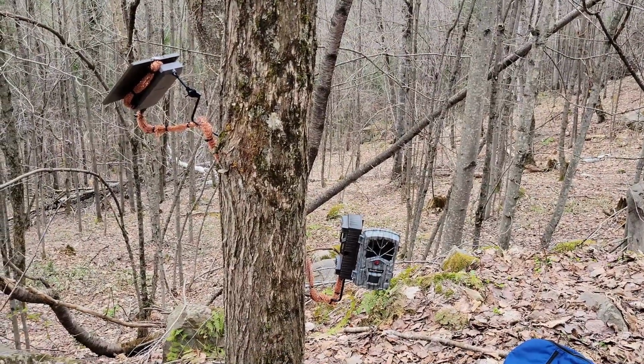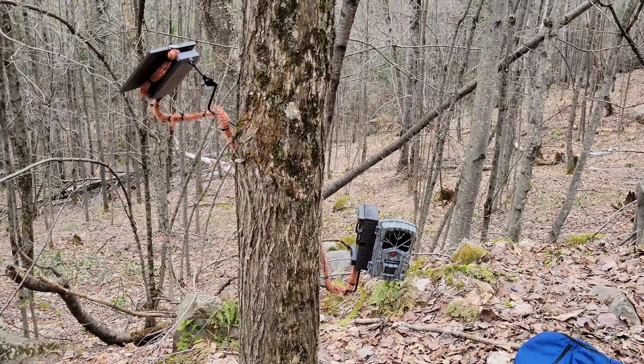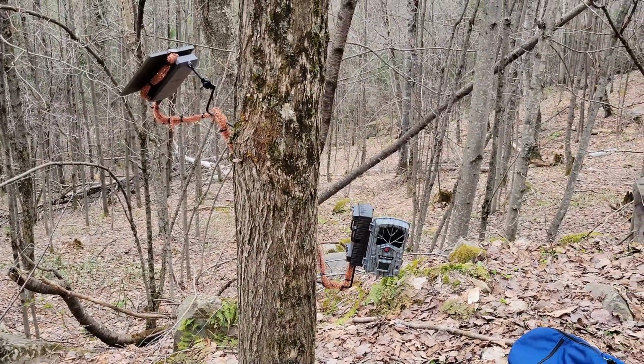The next time I'm going to be checking this camera is Victoria Day weekend, so a long time from now. Just less than a month, but it'll probably be about 3 weeks. I'll check you guys later.